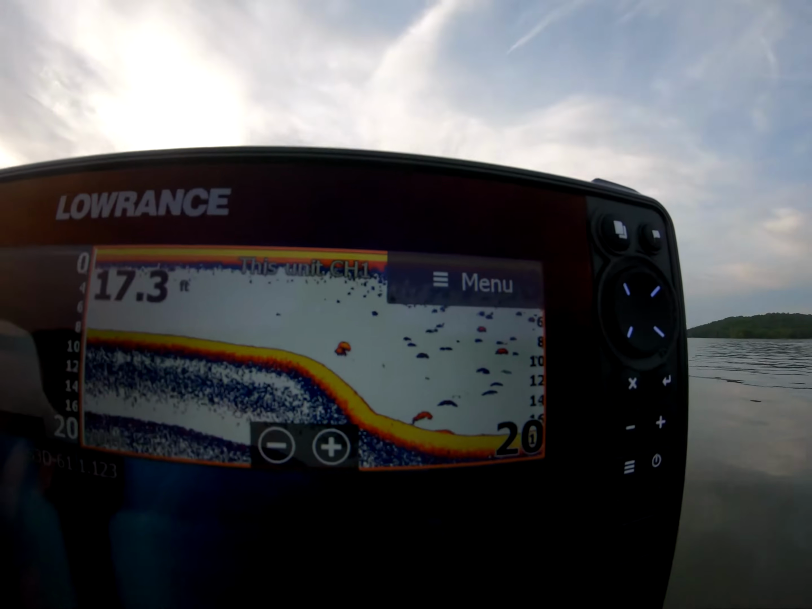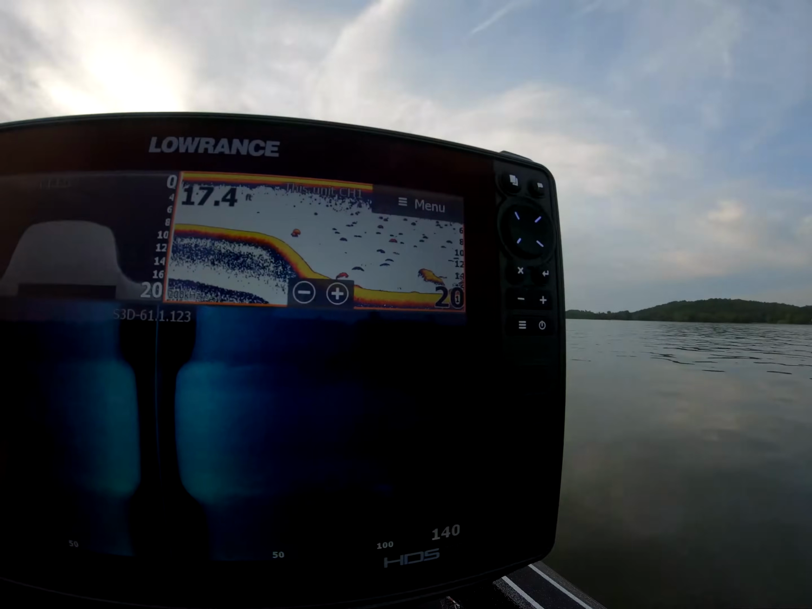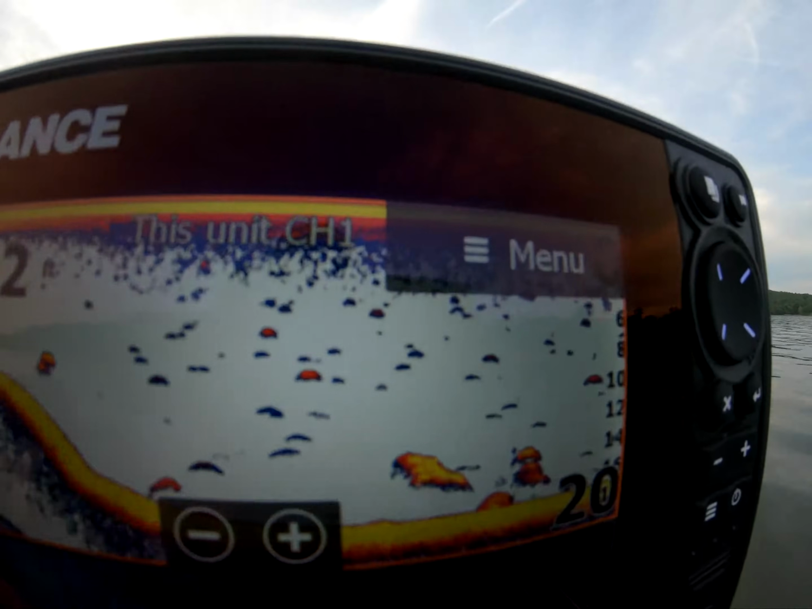There's a couple more fish there before we get out of here, but I appreciate you guys watching along. Oh, we got some more fish. Those are not bass.